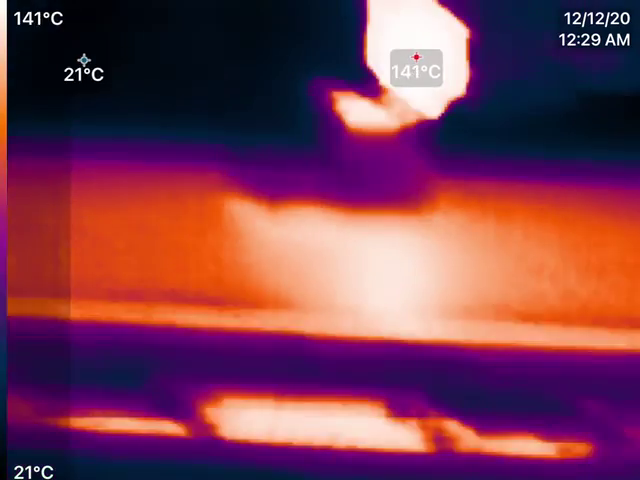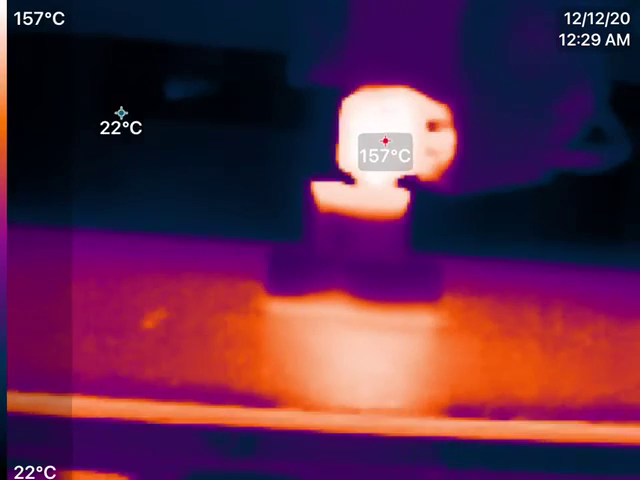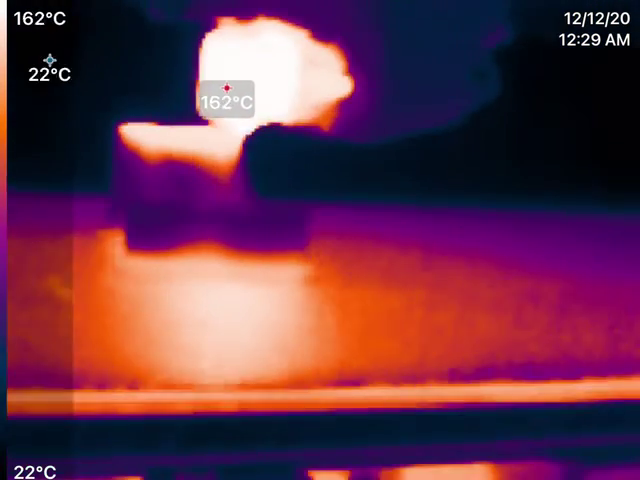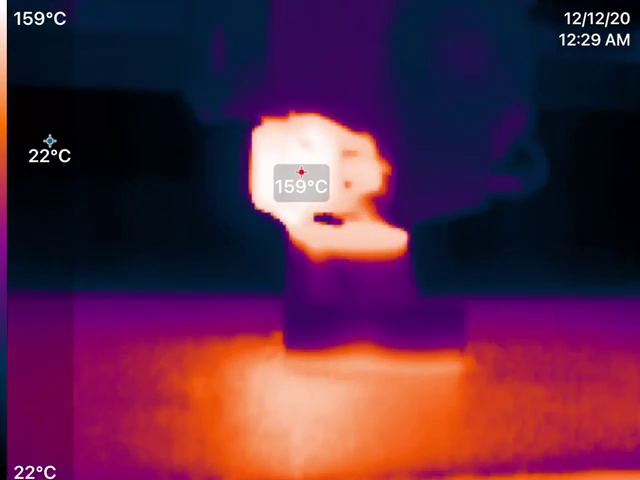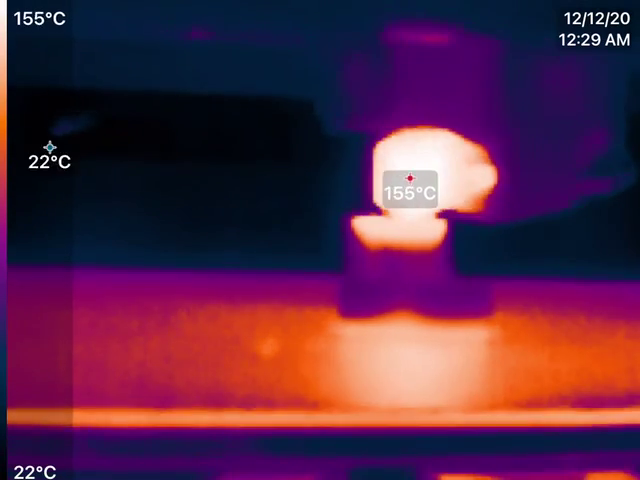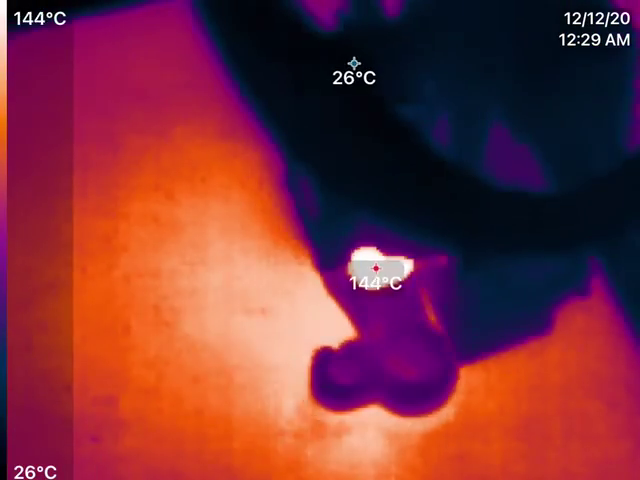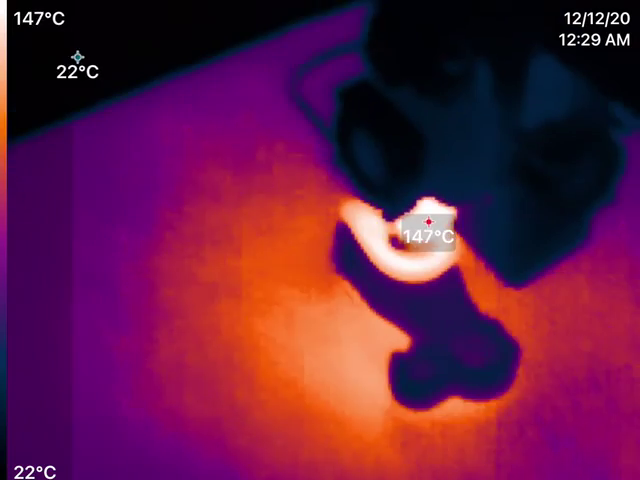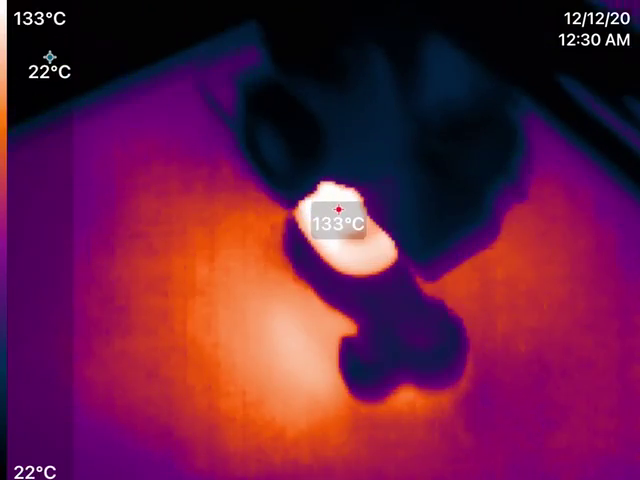Anyway, I'm going to get some regular video of this part so you can see it. It is really nice to see how much temperature is being placed between each layer. They're really forming strong bonds there. This is an engineering quality filament being used for a structural part. Let me swap over to a normal camera view. Look at that. Look at that heat you get there. Great layer bondage. Wonderful. Just wonderful.